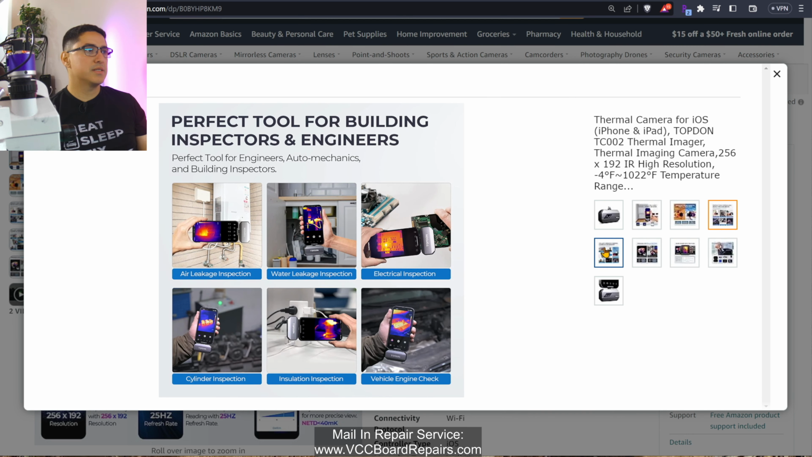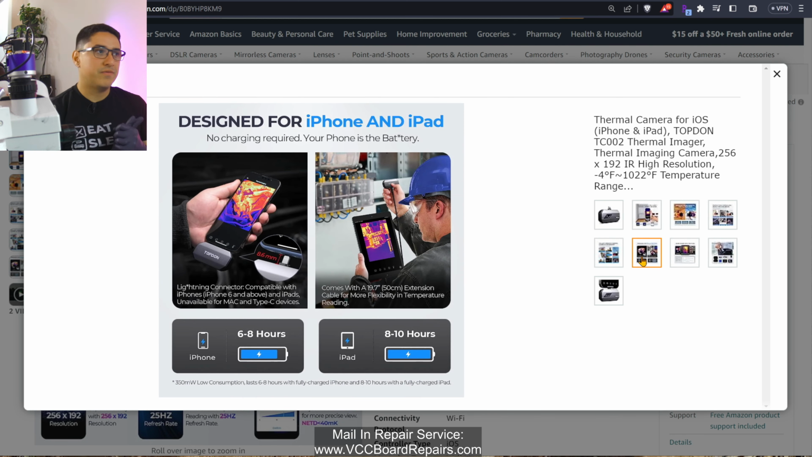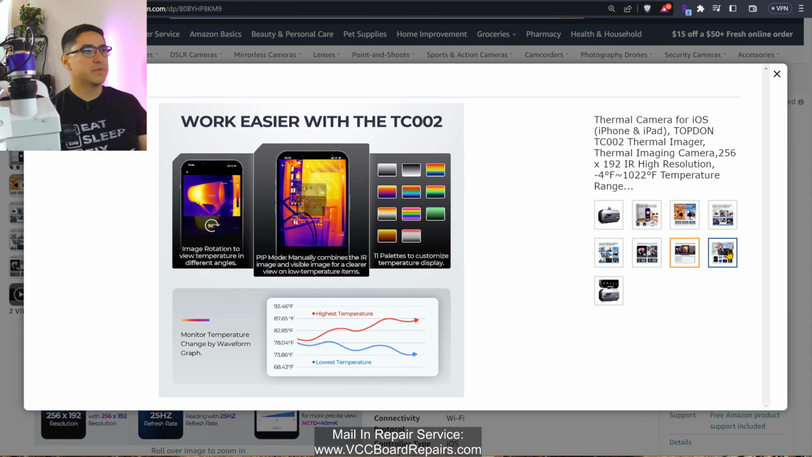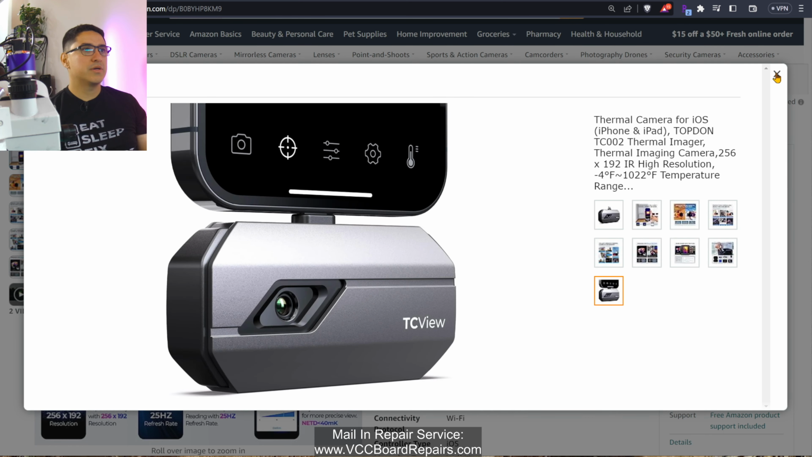Just some use cases. So for our use case, we're gonna use it for motherboard fault finding. So for example, a short on the motherboard, see if a phone is overheating and stuff like that. Let's take a look at some of the other product pictures here. He has a tiny camera, so yeah, let's go ahead and unbox it.